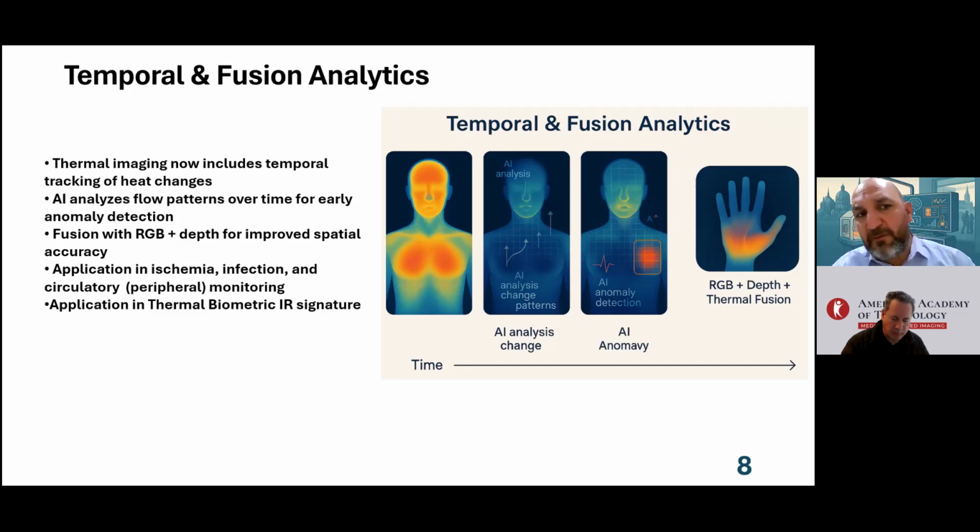When I'm talking about thermal imaging, it can include temporal tracking of heat changes. We can also embed hyperspectral imaging at the same time in order to make a very versatile diagnostic tool here. And AI can allow us to analyze the flow patterns over time in early anomaly detection, fusion with the normal RGB sensors for depth measurement and for spatial accuracy.